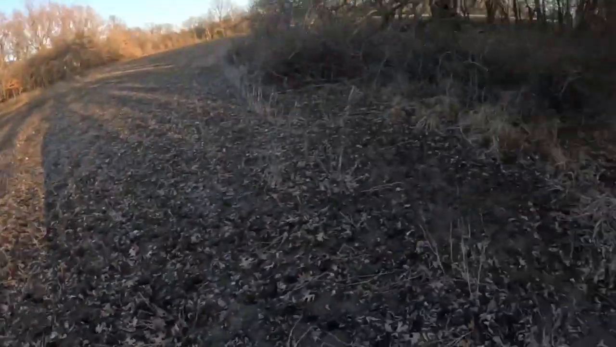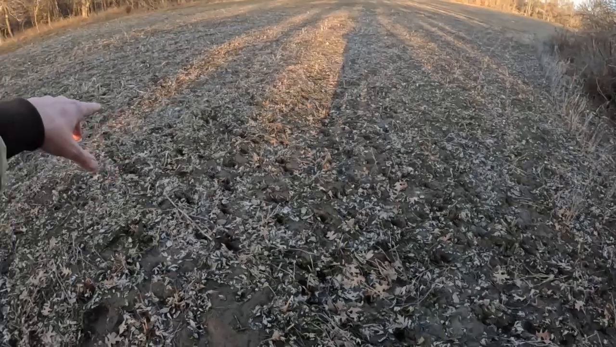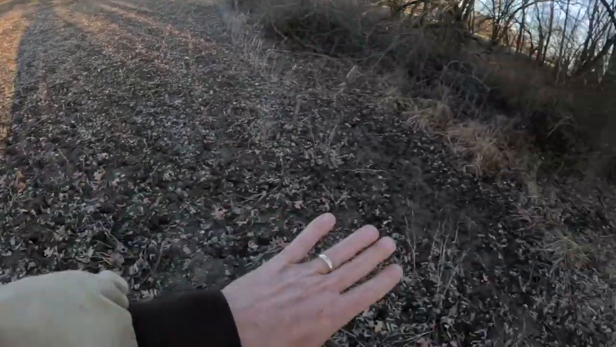I've been hoofing it. So if you remember last time, whenever we were here, we changed the location of this camera. It used to sit right there. There was hardly any pictures on it. We had snow on the ground and there wasn't any tracks in this little swath coming through here.